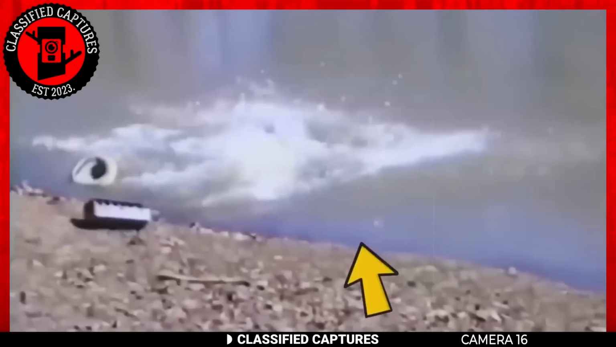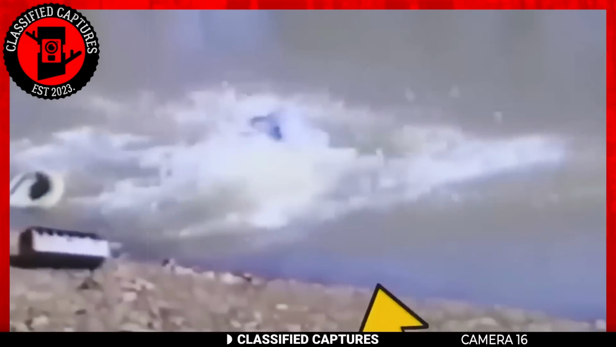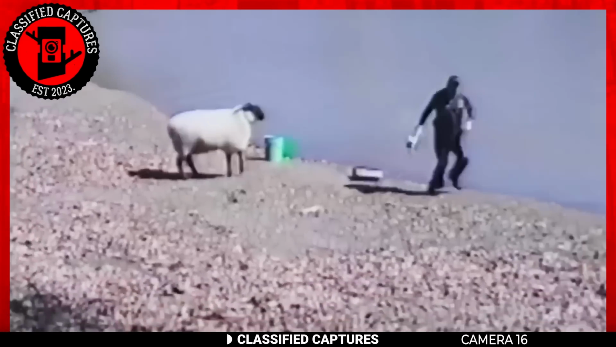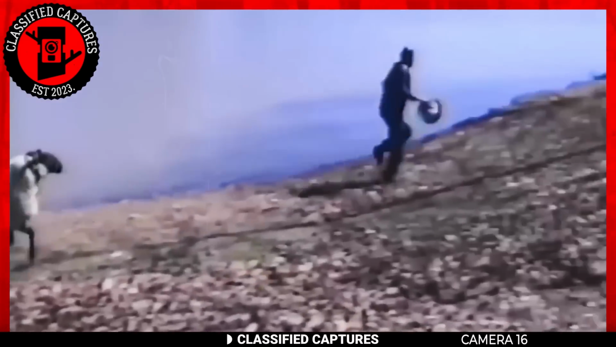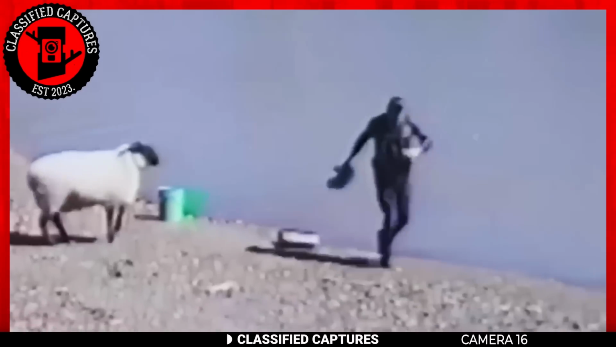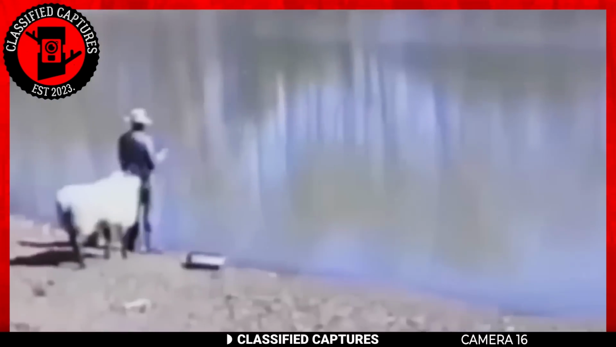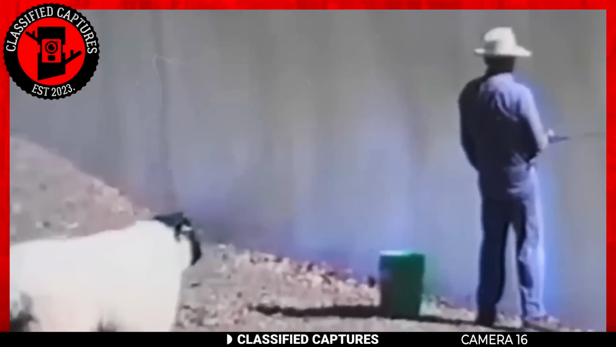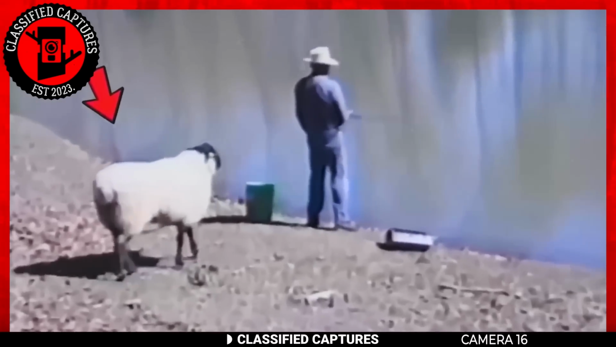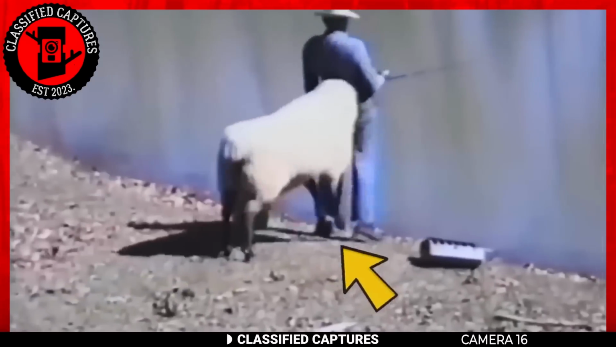The unsuspecting fisherman falls into the water, and you think that would be enough for the sheep, but it wasn't. Stunned, the fisherman gets up, sees the sheep, and ends up being pursued by it. The man looks like he's advanced in age, which makes it hard for me to laugh. But I can swear I probably still had you laughing, or at least giggling in your mind. If you did, I don't want to be the one to tell you, but hell, it's not a nice place.